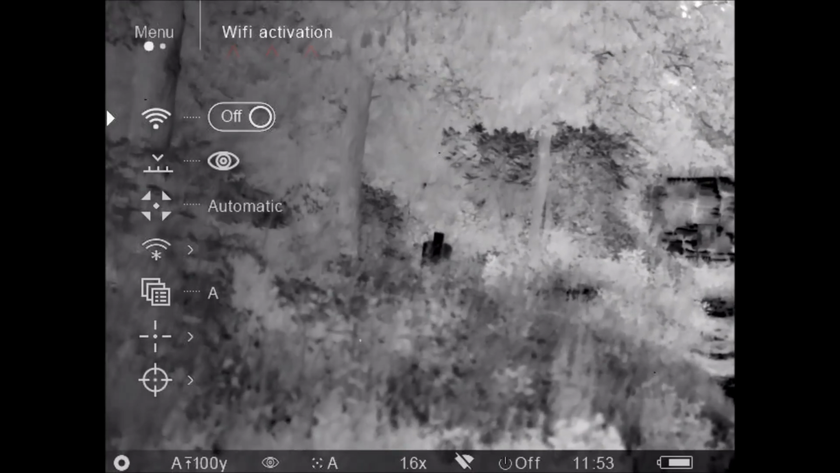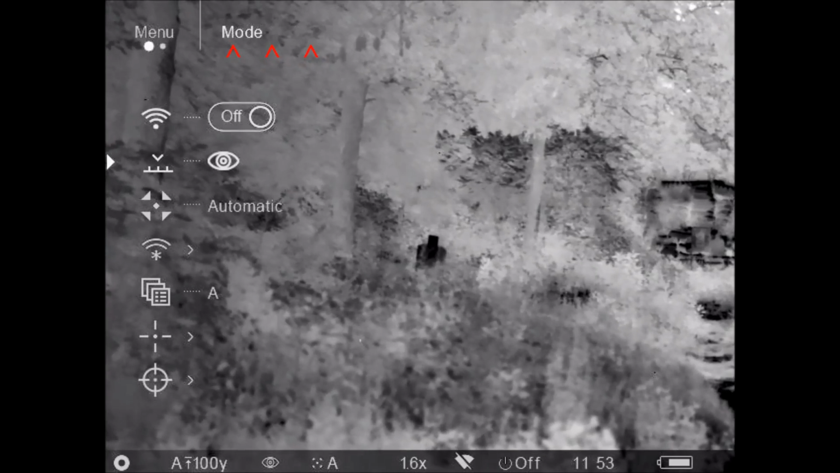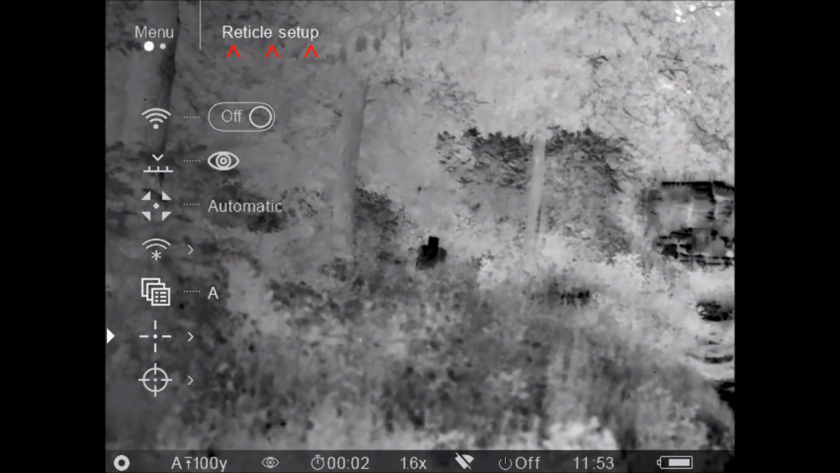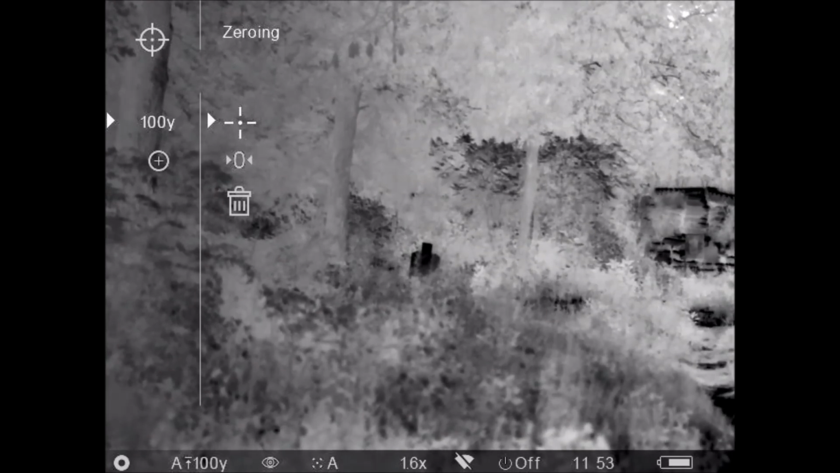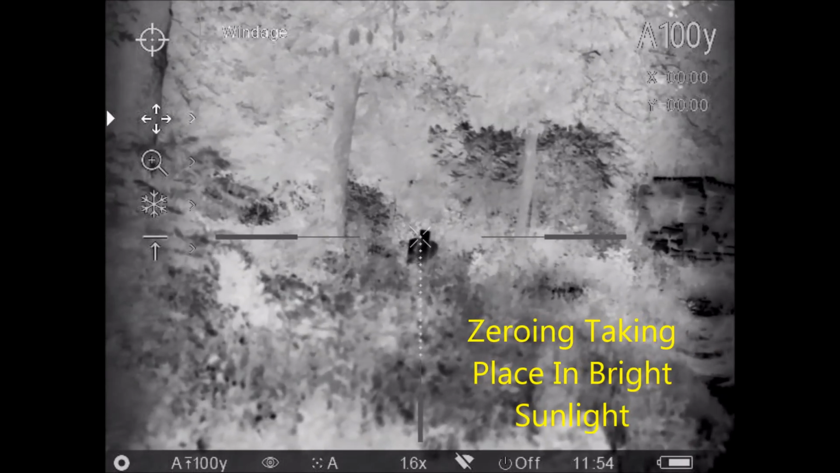So by pressing the menu button, I'm going to get into the main menu. And if you look at the top left, you can see the wording for the symbols. So if you don't know what the symbols mean, it's printed up at the top left of the screen. And I'm going into zeroing.